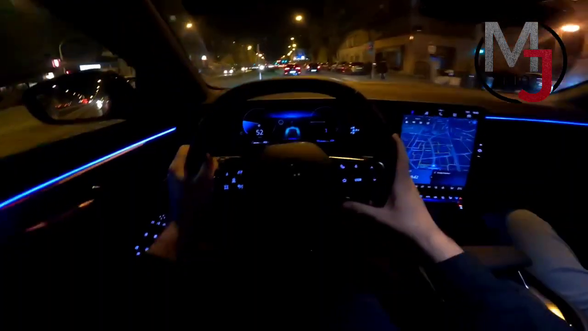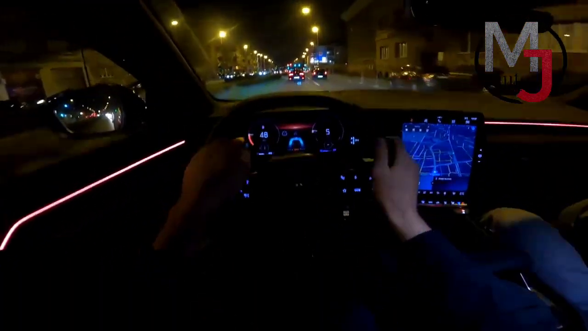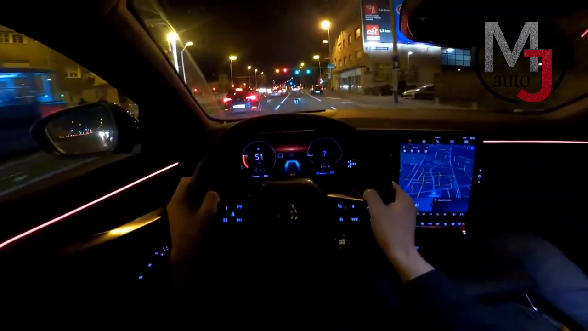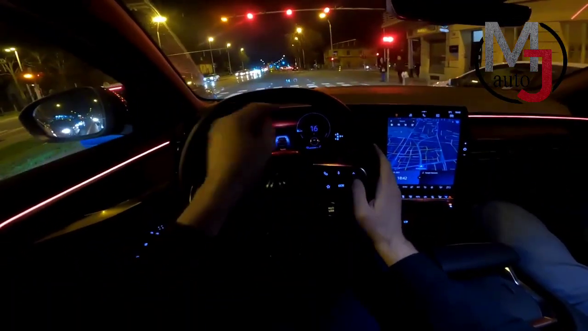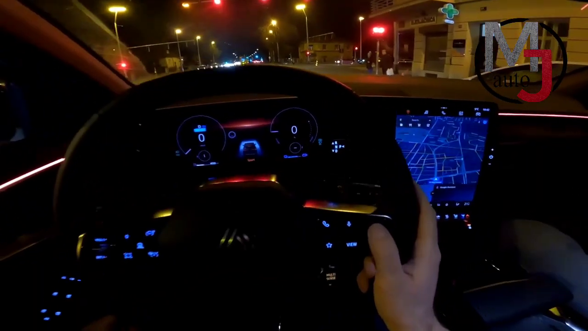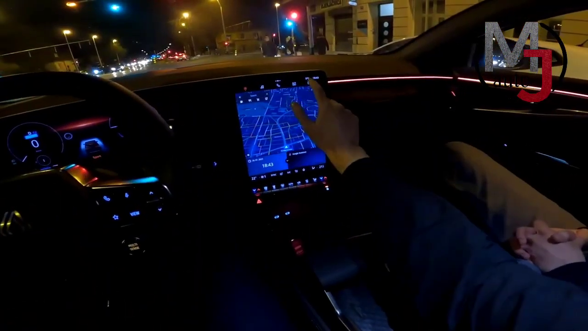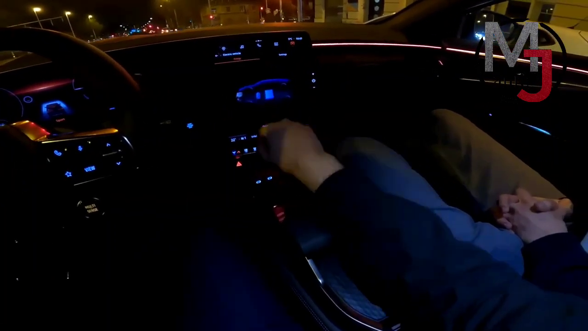If we put the sport mode and you have the dials, you see that this also changes, and you have this cool animation. This car has the multi-mode automatic transmission, and also in front of the driver there are various things available here on your right dial. And if we go here to the settings, you can also press this to see the animation here.